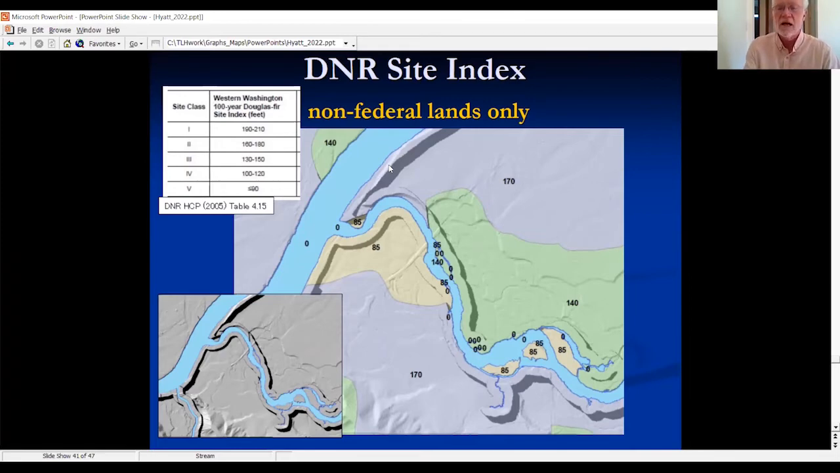But Ray running all 16 screens. And before I go on, I have to stop and remind people, the DNR Site Index does not cover the whole watershed. It does not cover federal lands. So what I'm going to show you from here on out is going to be limited to non-federal lands, the comparison with site potential tree height.